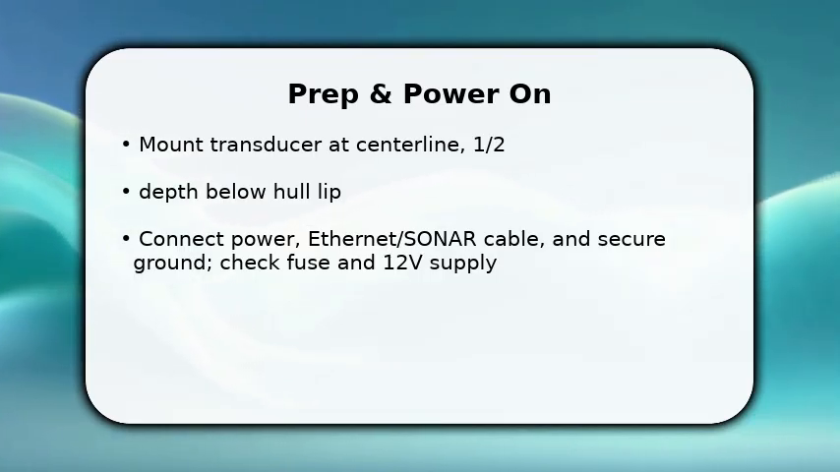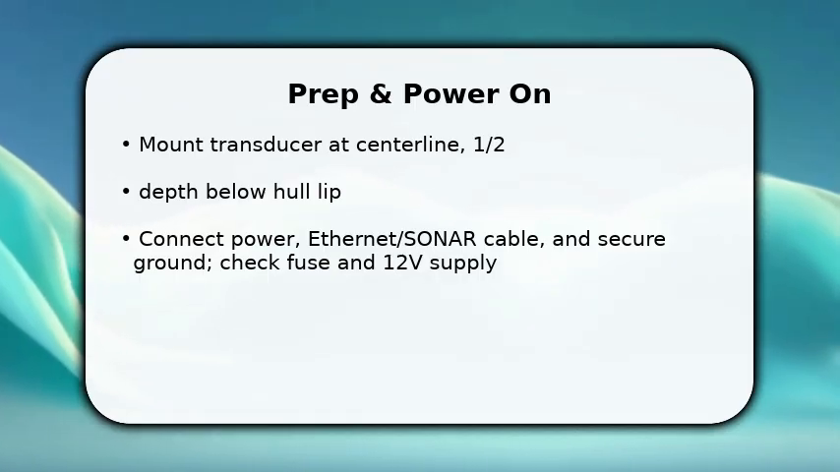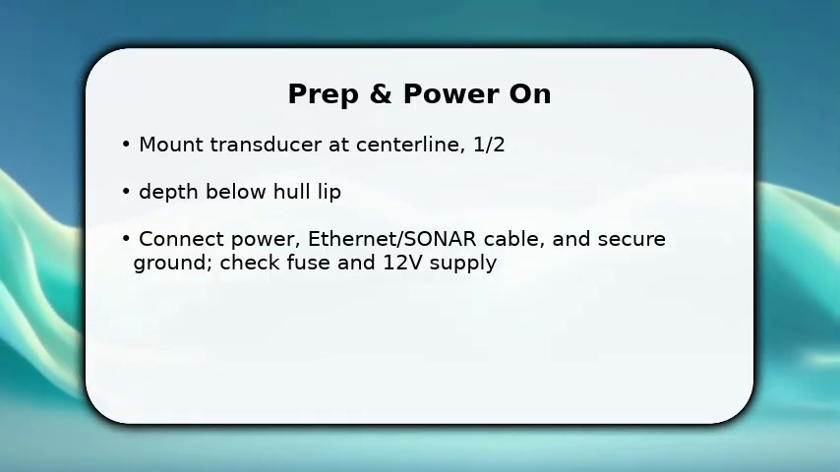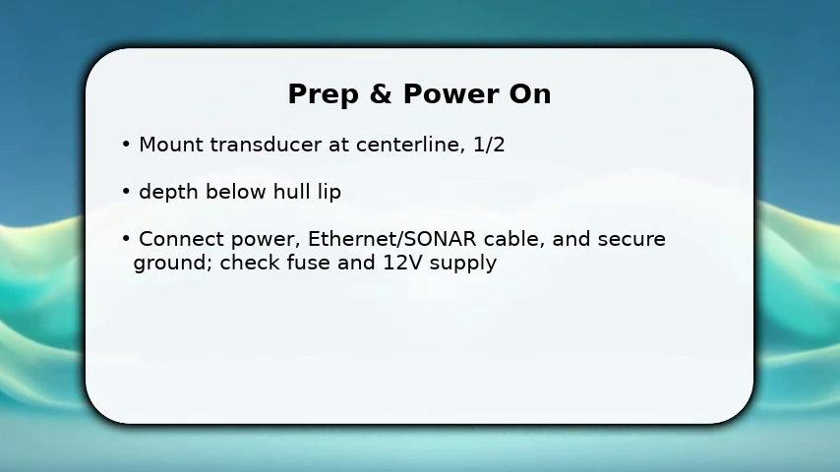Once done, power up the Humminbird and allow its sensors to initialize. You need steady GPS lock and sonar initialization before adjusting settings. This avoids misreads and ensures the system will produce clear down imaging returns right away.